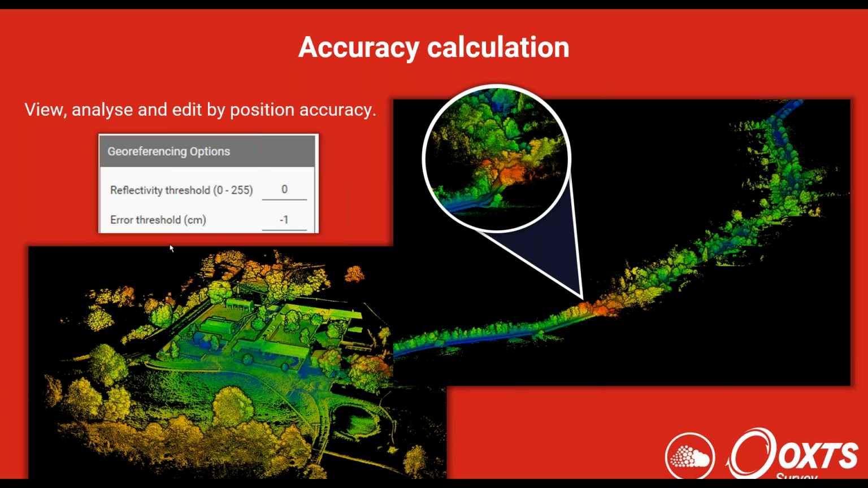So in our software OxTS georeferencer, which allows you to produce point clouds with a number of different LiDAR and our INS devices, it's going to fill one of the scalar fields in the LAS file with data on the position inaccuracy of points. So for example, you can see in this road survey where it's blue on the road, and then it's green, and then it gets yellow further away, and then orange. So you can see exactly how the IMU accuracy plays an integral role in getting the most accurate point clouds.